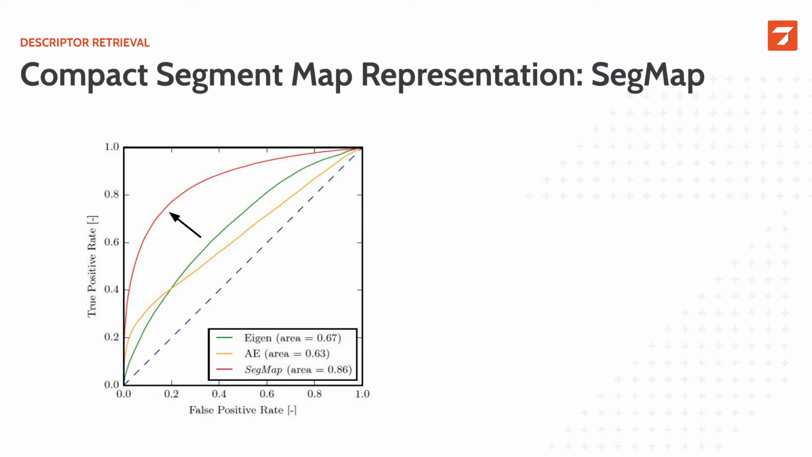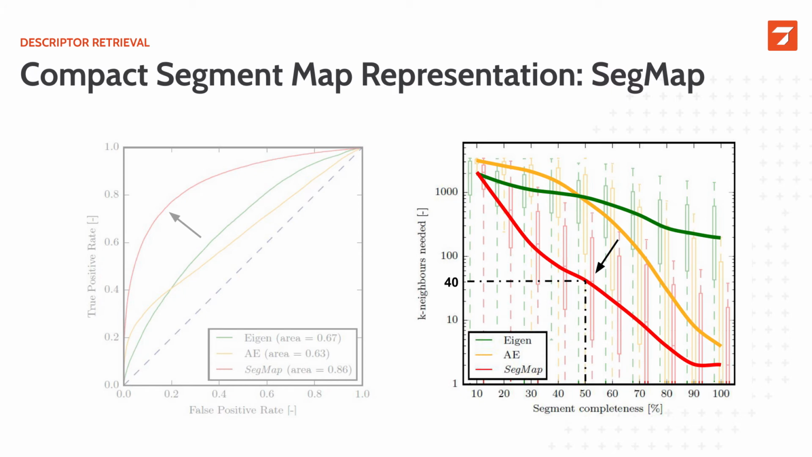Next, we evaluated the descriptor retrieval performance using the KITTI dataset. This is the ROC curve with false positive and true positive rates on the X and Y axis respectively. We saw that we improved the area under the ROC curve by 28% over the baseline solutions. We also wondered how the retrieval compares during the incremental segmentation process. So here on the X-axis we have the segment completeness. At the left is when we collect a very first sample about a segment, and on the right is when the segment is dense and complete.